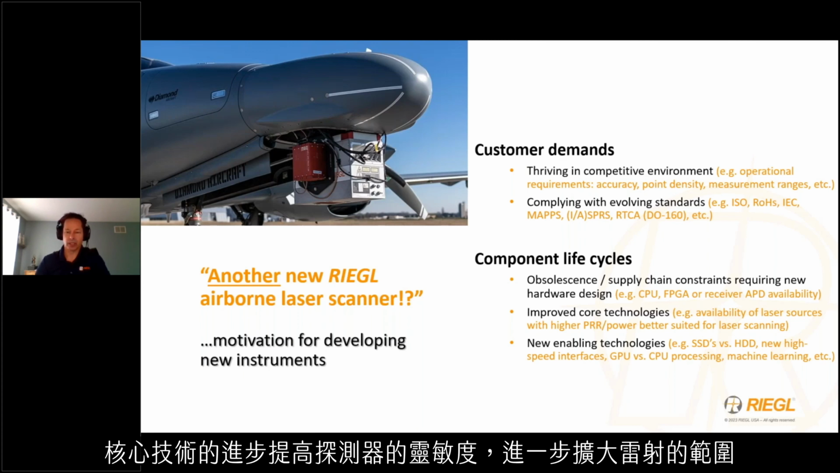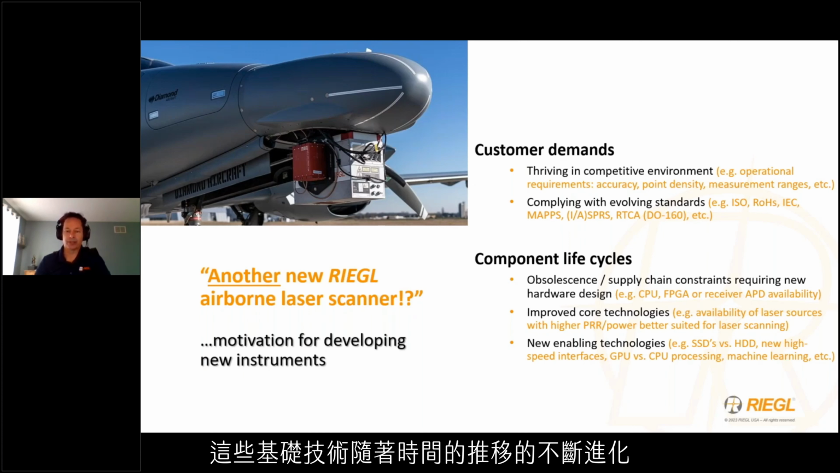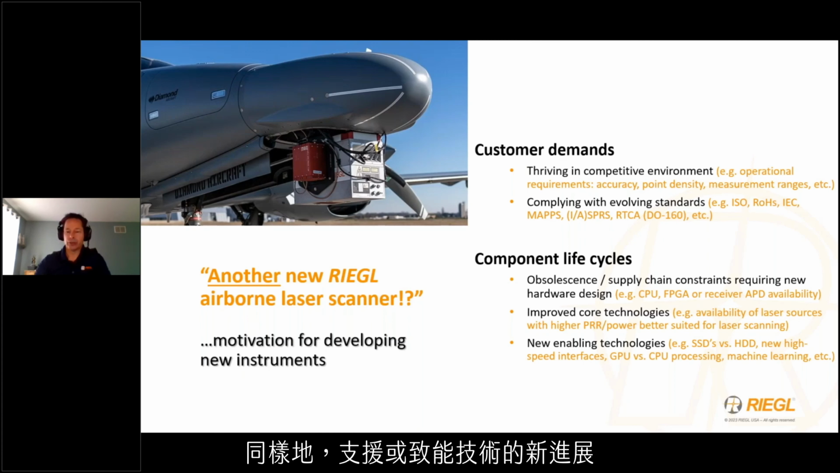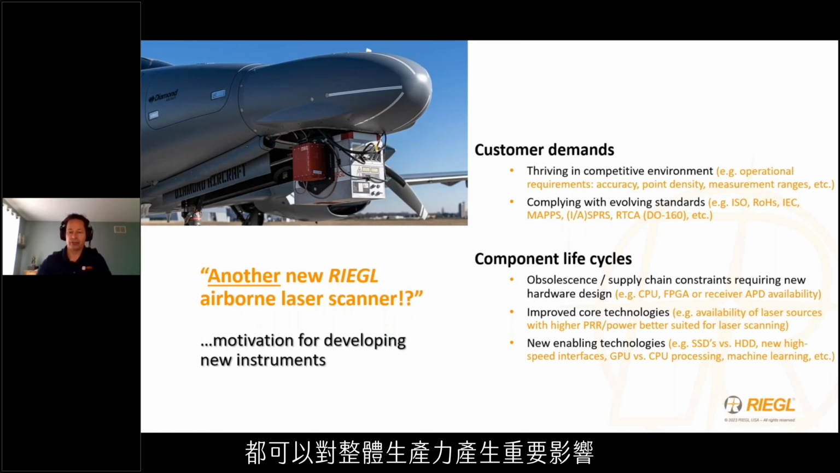Improvements in core technologies that yield higher detector sensitivities, further laser range, and emission rate increases allow entry-level sensors to move up the value chain in terms of their price-performance ratio as their base technologies improve over time. Similarly, new advances in supporting or enabling technologies such as processor speeds and computing performance, data storage devices, and formats can have a significant impact to overall productivity.